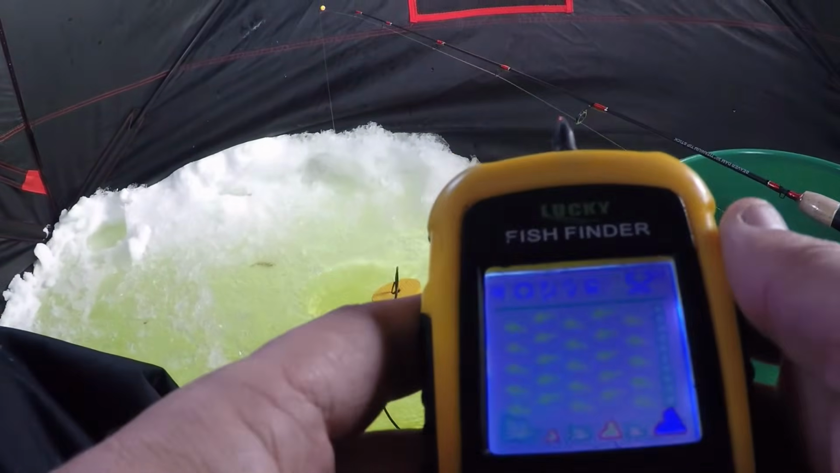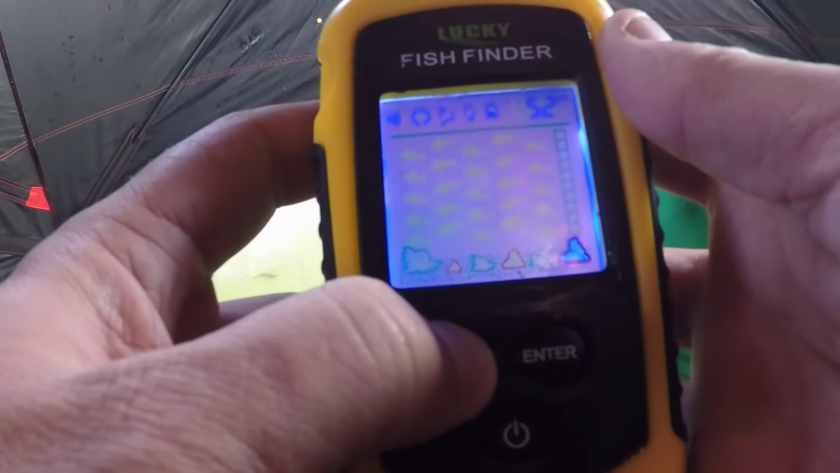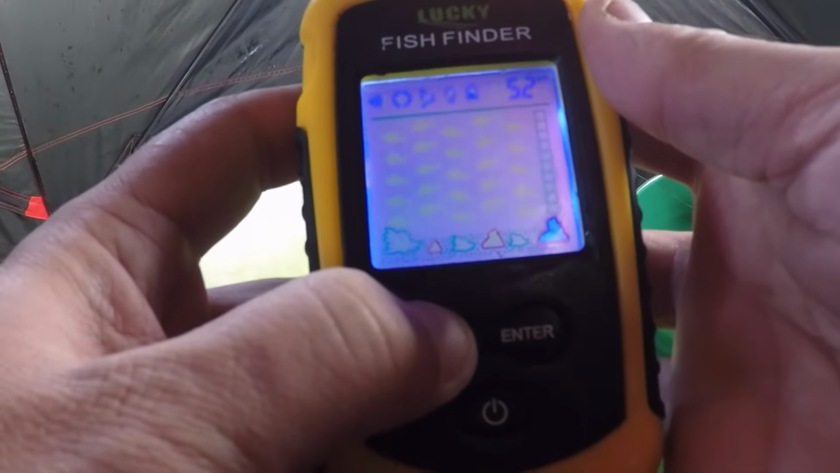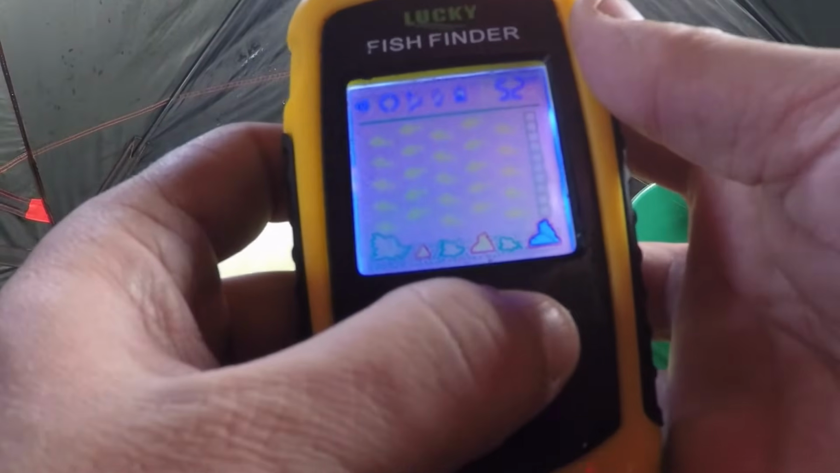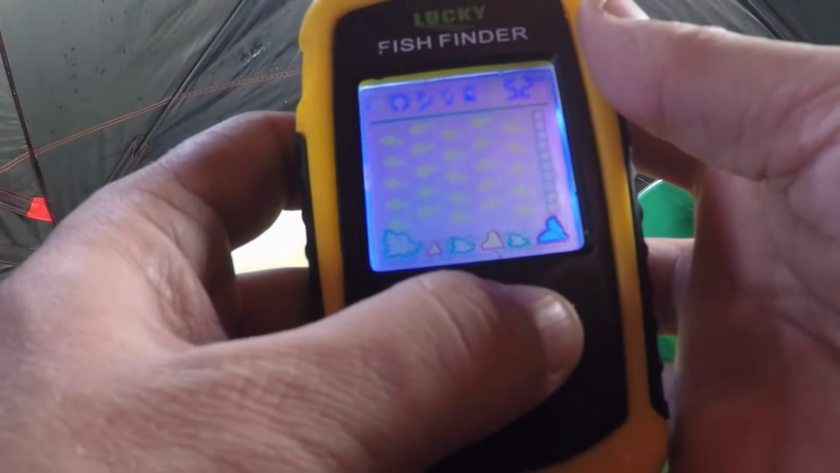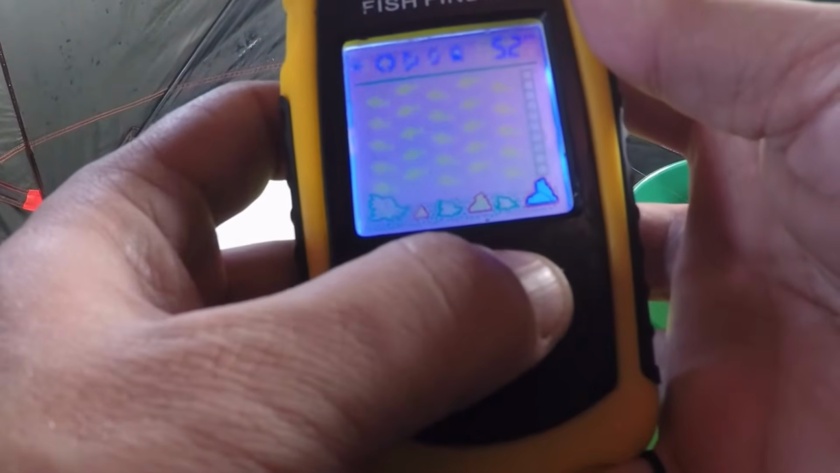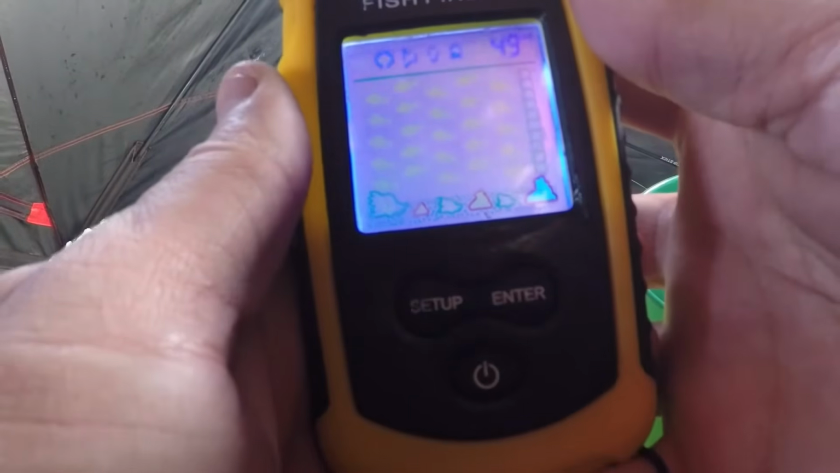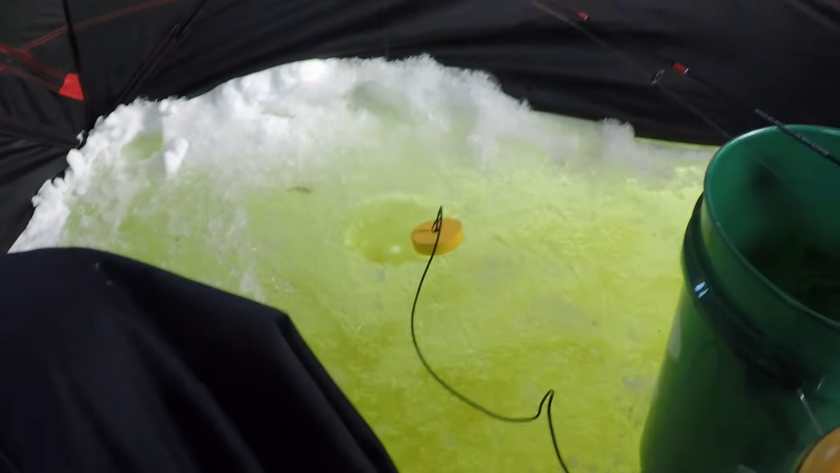That's what I want. Let's turn this bad boy up to sensitivity max. I haven't got it to set off a 1/64th jig head before, but let's see if it'll make a liar out of me. There we go. We're on max sensitivity. So now, let's see, can you see the hole? Yeah.